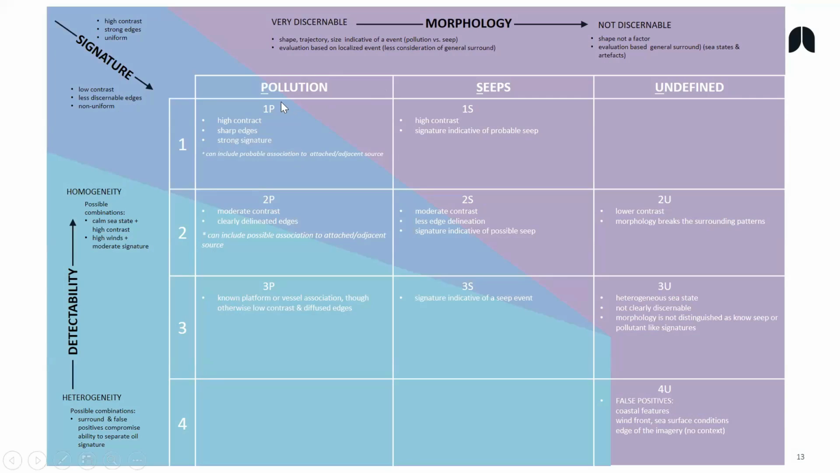So we have different types of oil on the ocean surface. And of course, we call it pollution in this case, but it's really oil slicks on water, and they can be from a number of sources. I'll show you what those look like from the various sources.